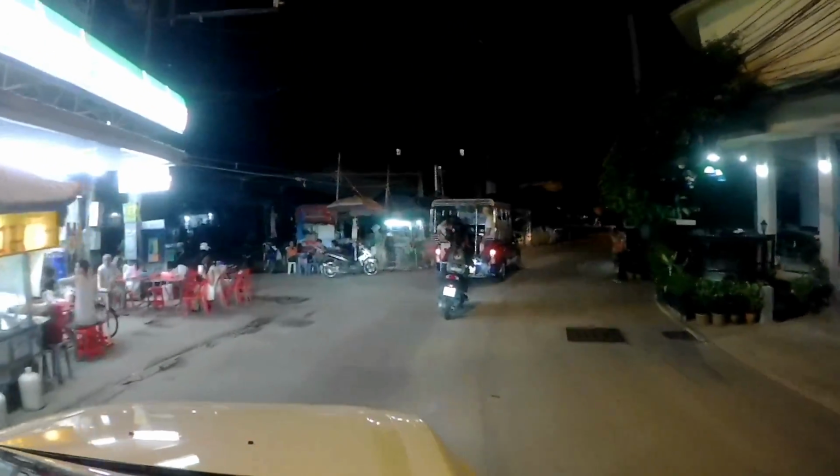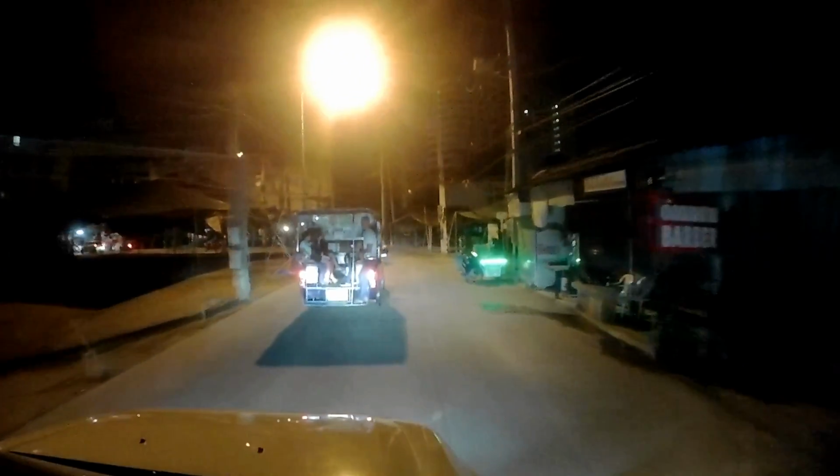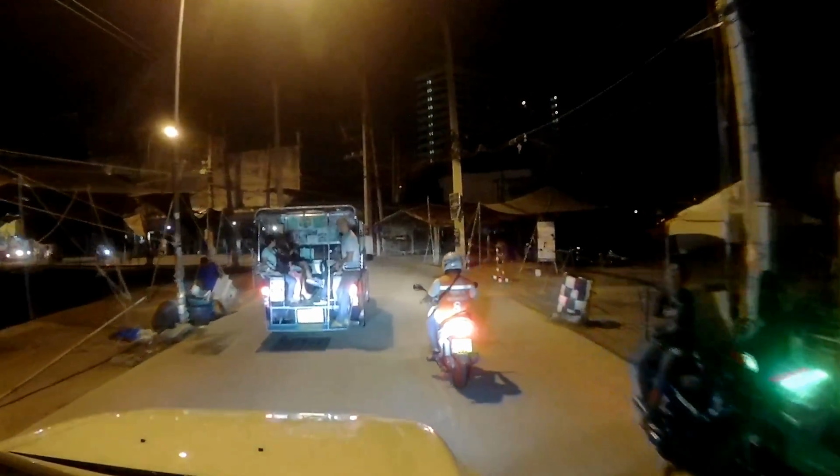Coming up to the end there where it's gone dark on the left, that is Soy Bukan Market. Tuesdays and Fridays on the left here.